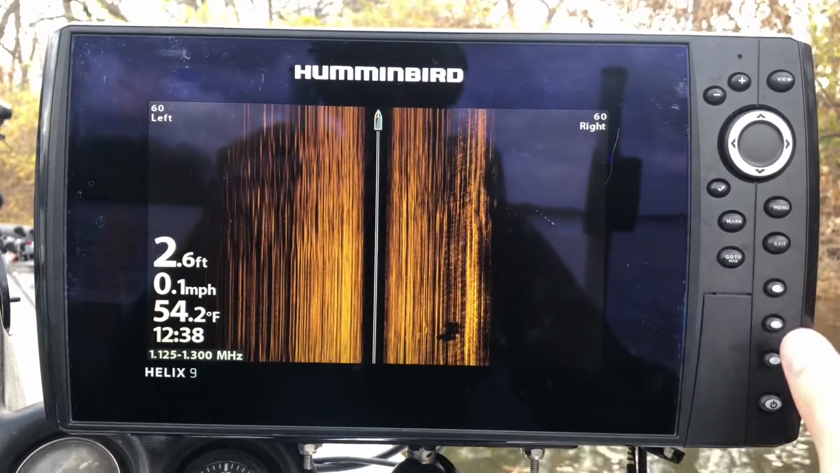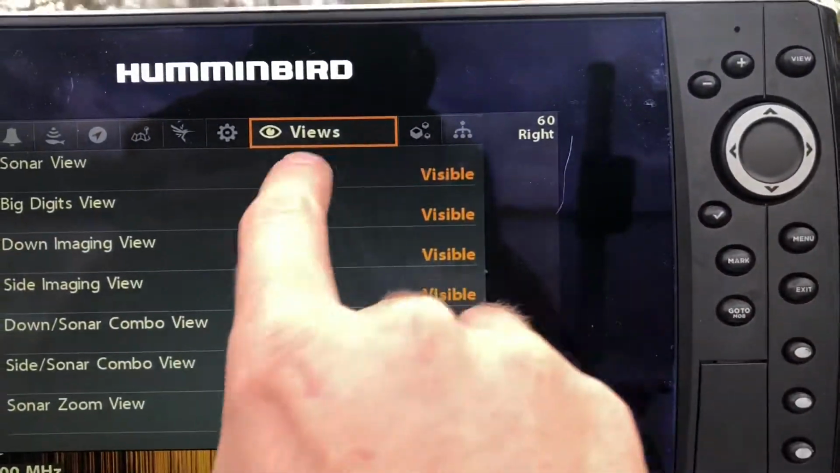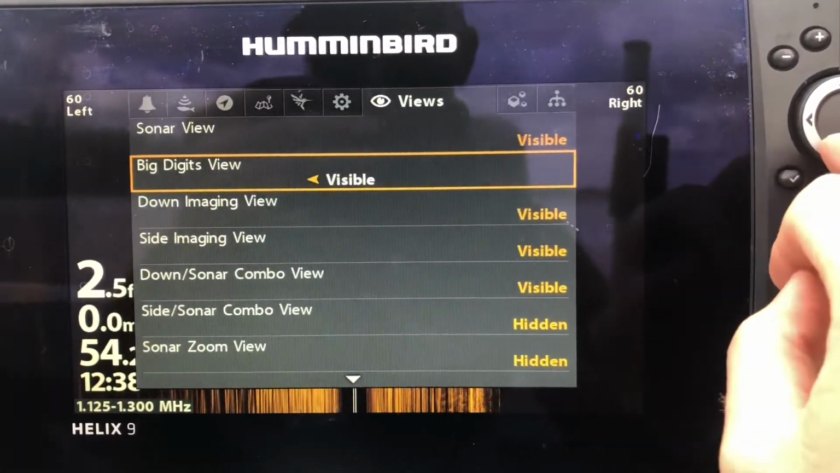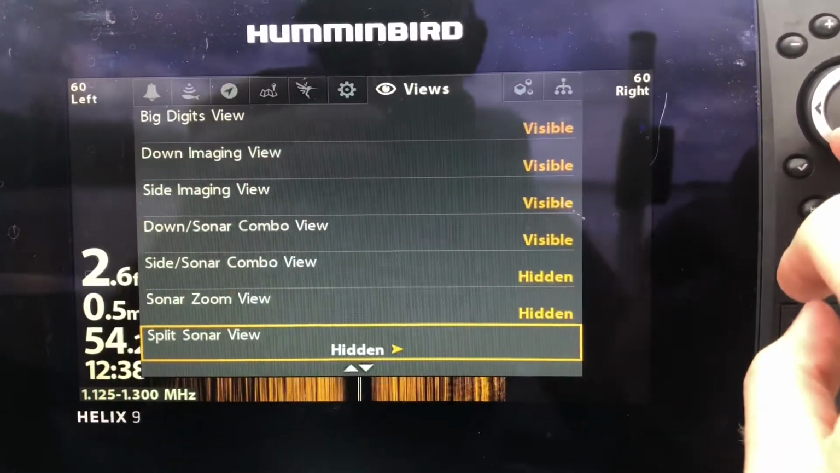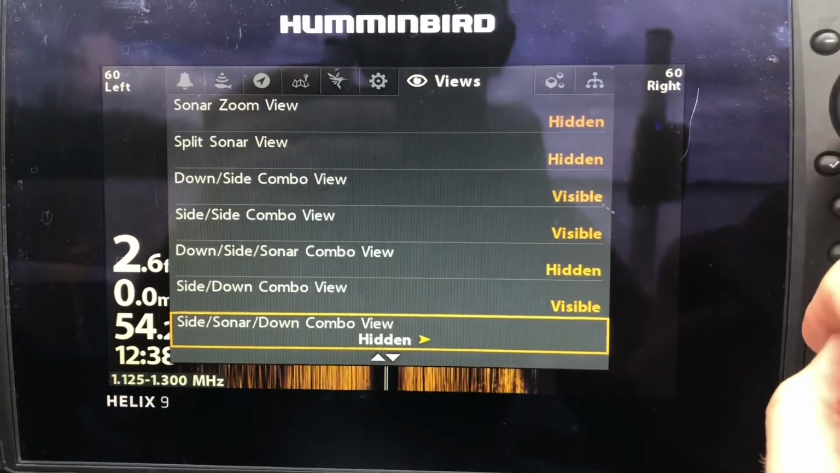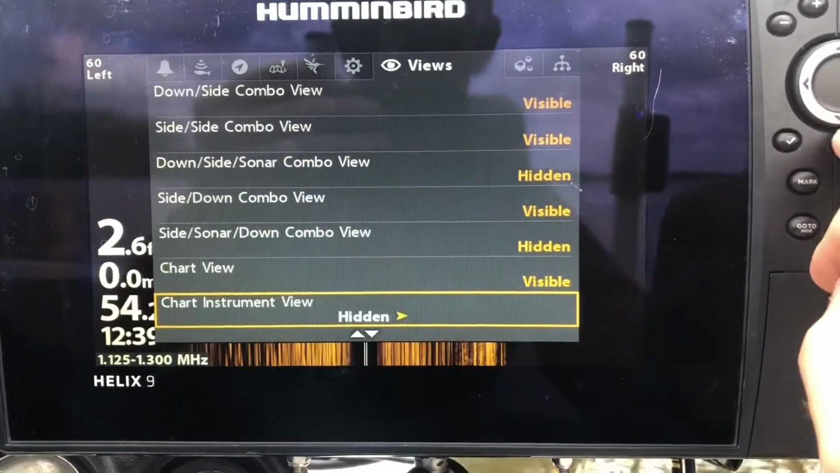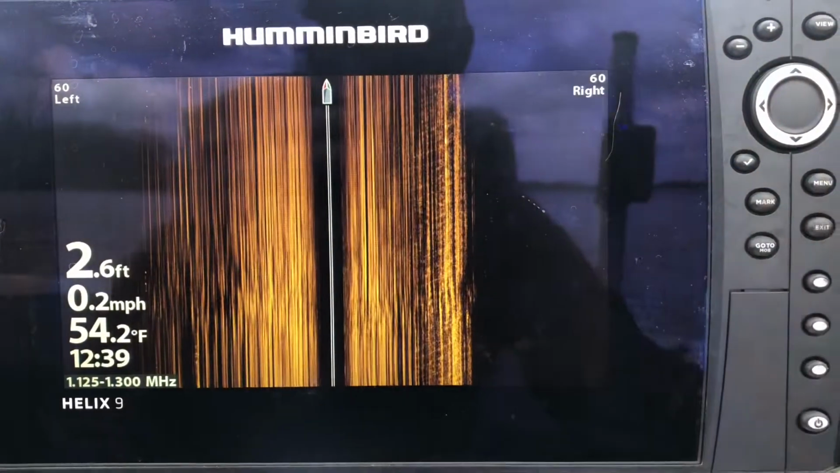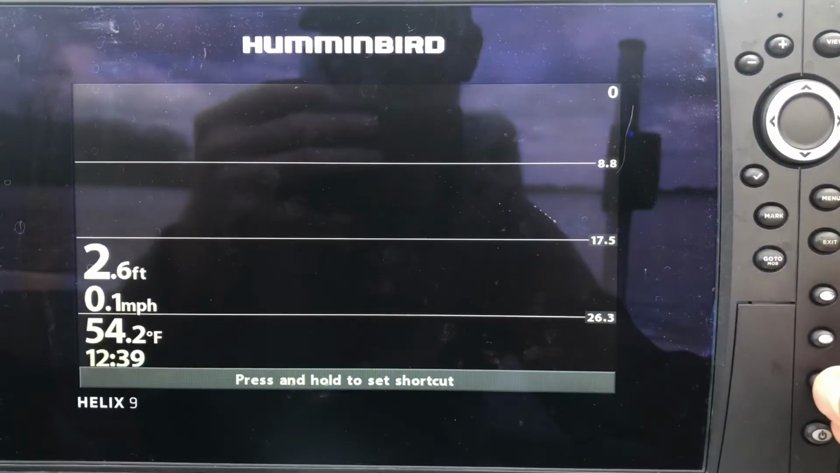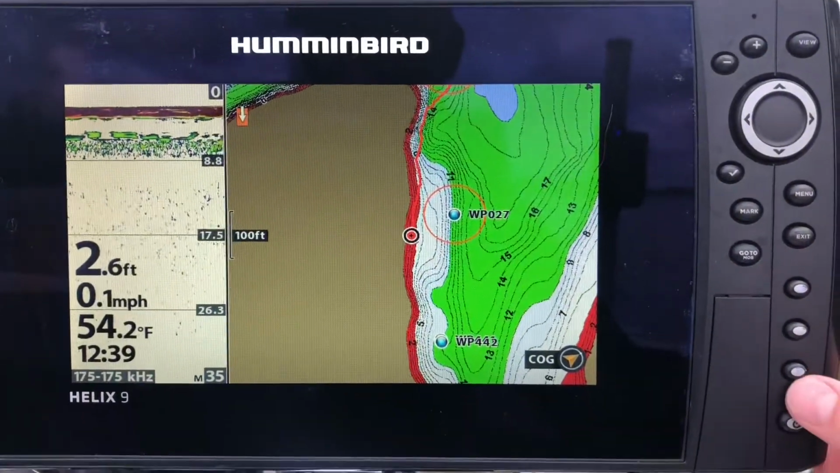So the way you get rid of those is hit menu twice and go over to views. And from here, you can make different views visible or hidden. So you can see I've got a bunch of these on hidden because I don't use them. I don't have a reason to use them the way I use my graph. So that's the way I've kind of got my Humminbird set up. Again, I've got side imaging on the top button, down on the middle button, and maps and sonar on the bottom button.